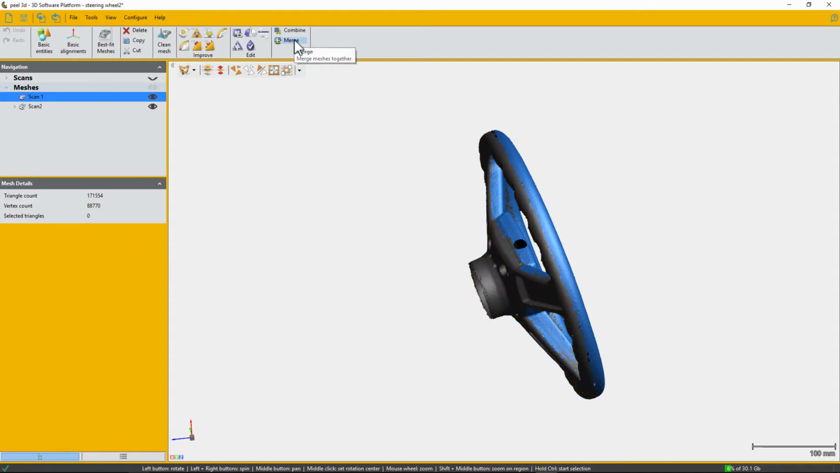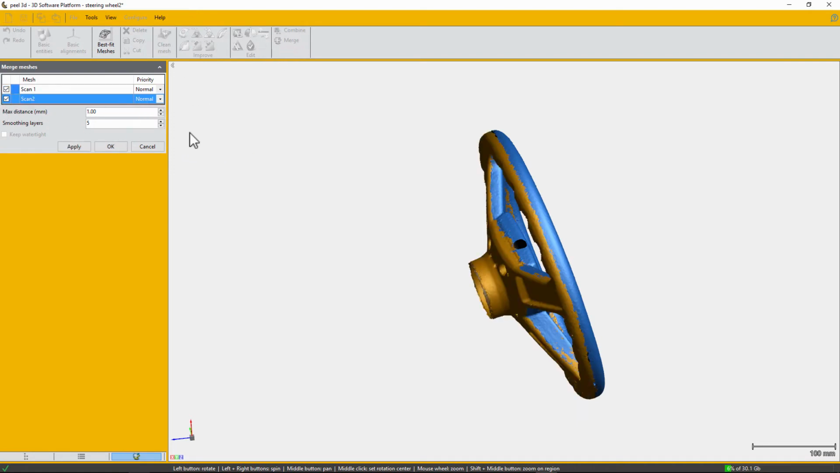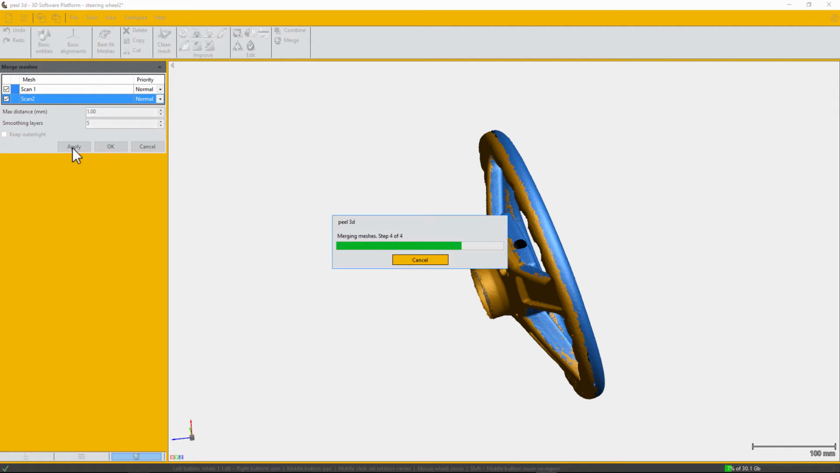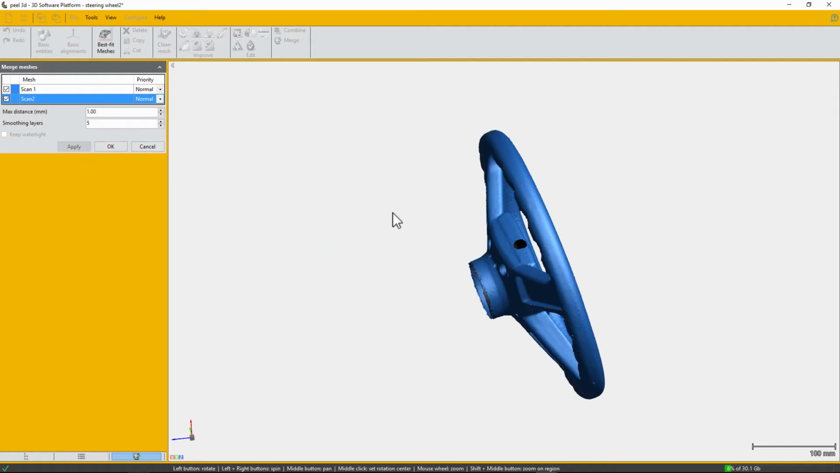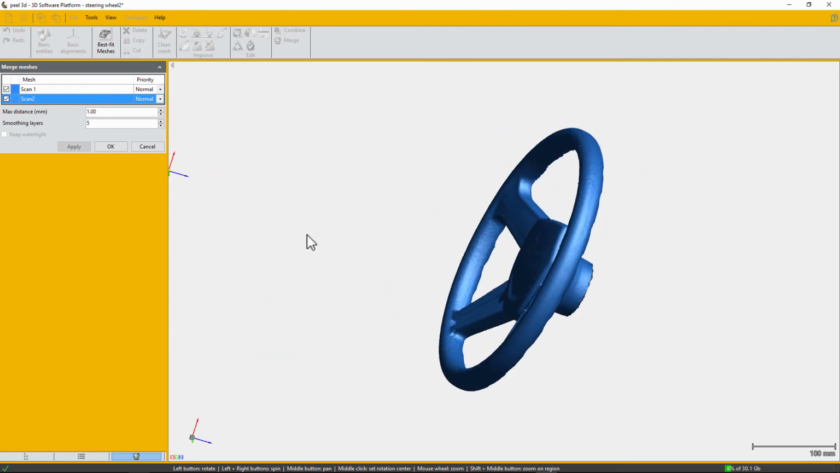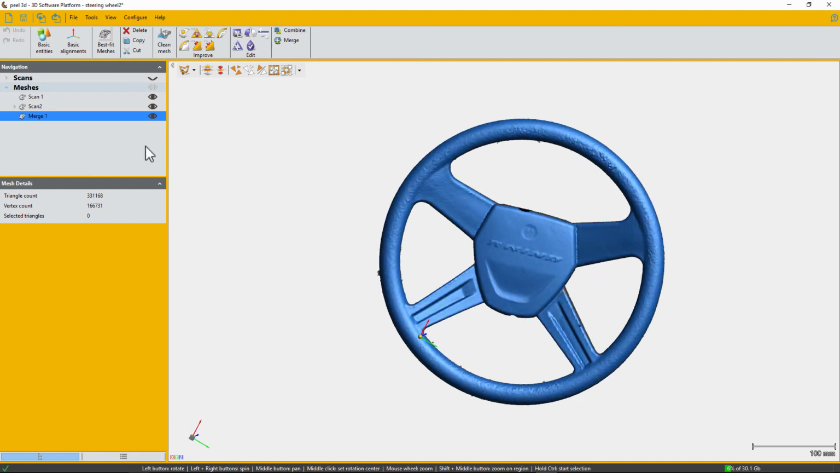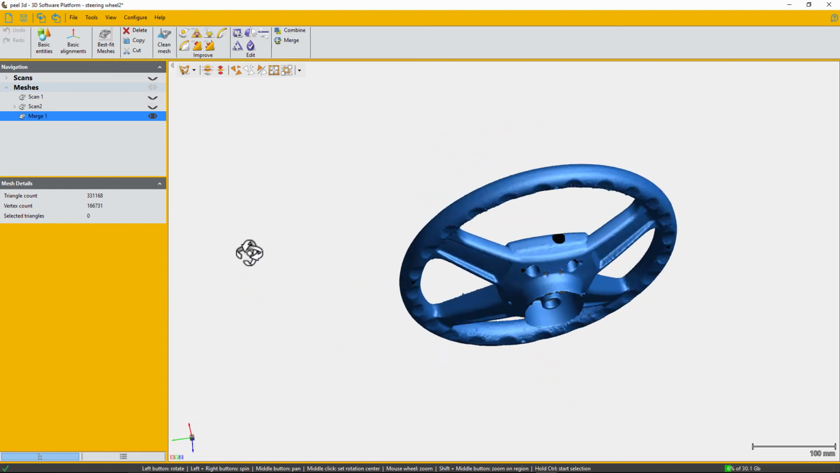After this, what you want to do is merge those 2 objects together. You click on merge right over there. You select both of the options. You leave the priority on normal. And then you keep it like this and you click apply. Now you can see I have a better model and it's merged together. Now I can work only on that model that's been merged.